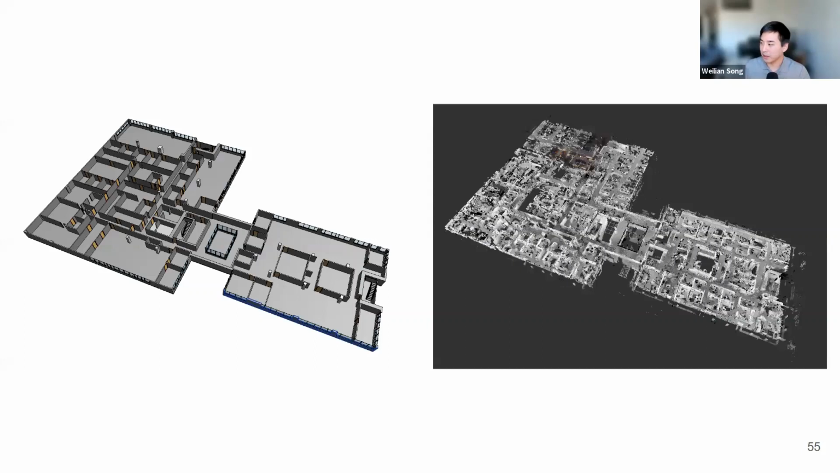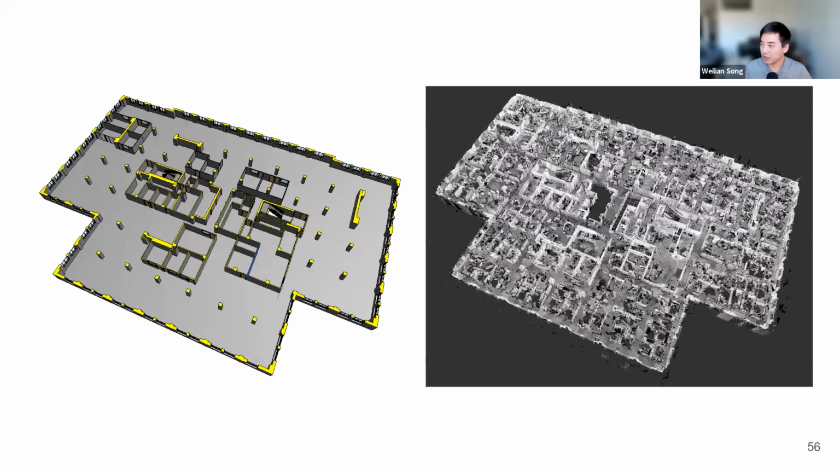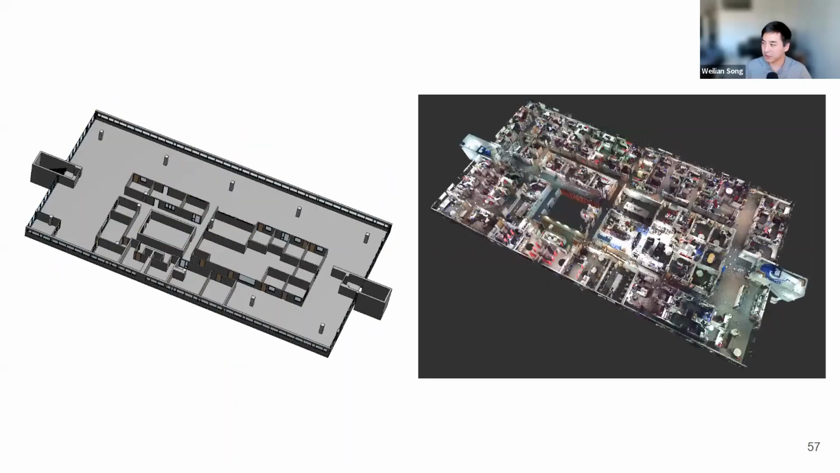Here are some point cloud and BIM models that we collected with the corresponding point clouds. As you can see, these are office type buildings, or maybe also medical places, but fairly large scale data that we have collected.